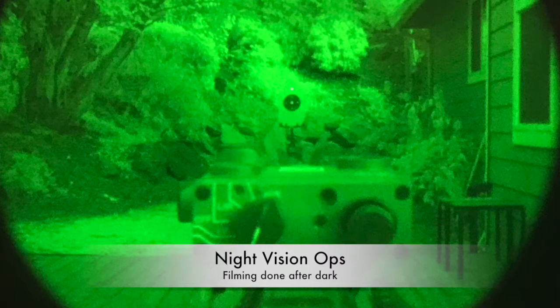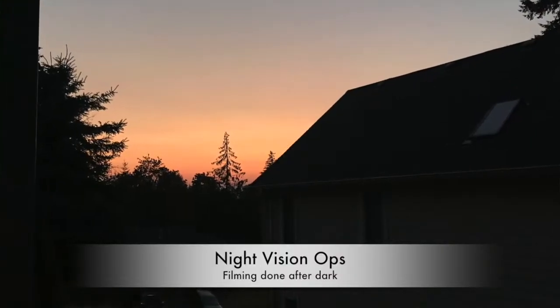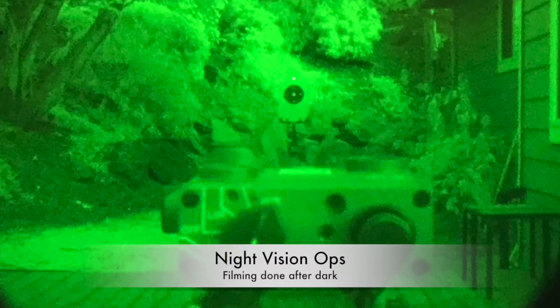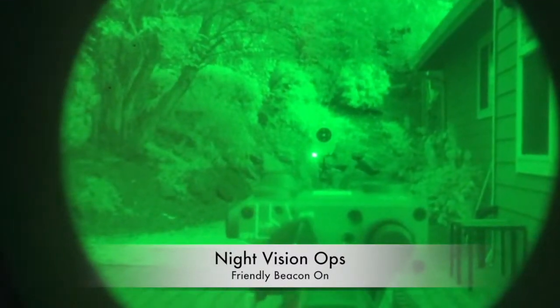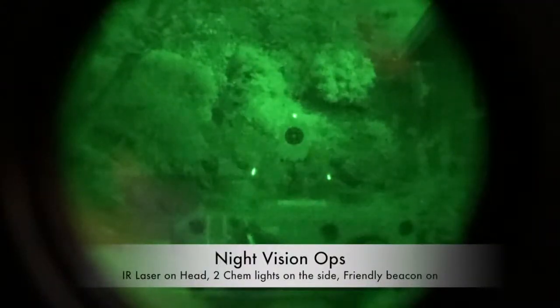So let's start with a few general shots. I filmed everything after dark. I have also illustrated the friendly beacons that you should have, or your team should have, so you know friend or foe in the field at night. So you see different types of friendly beacons that I have tested.